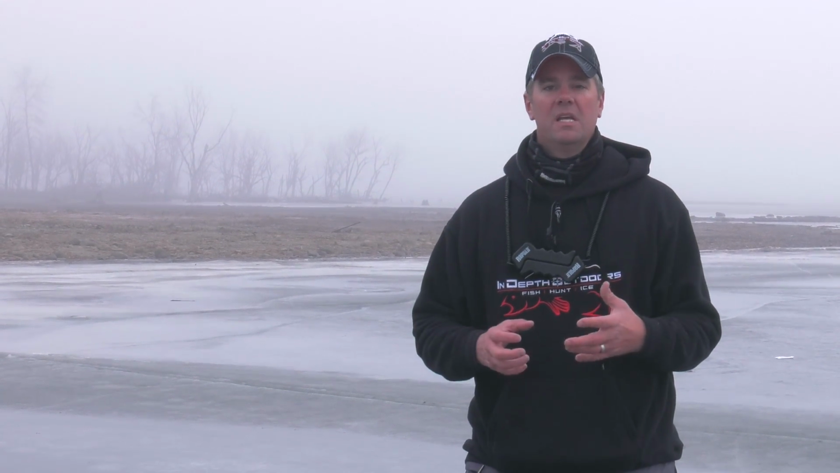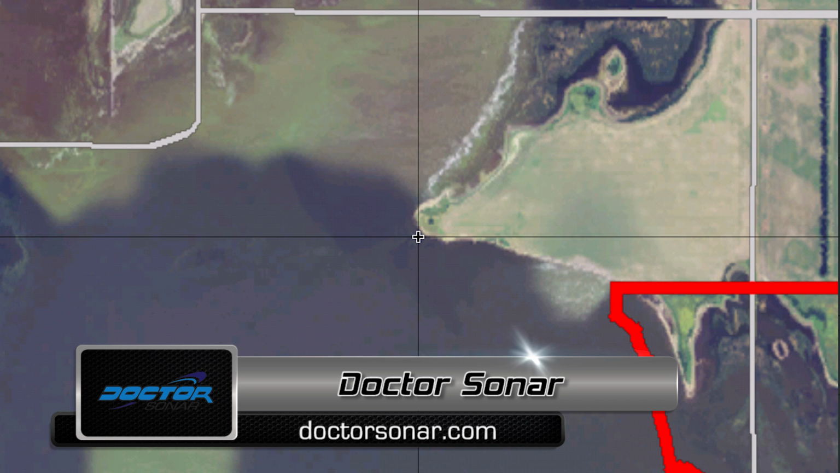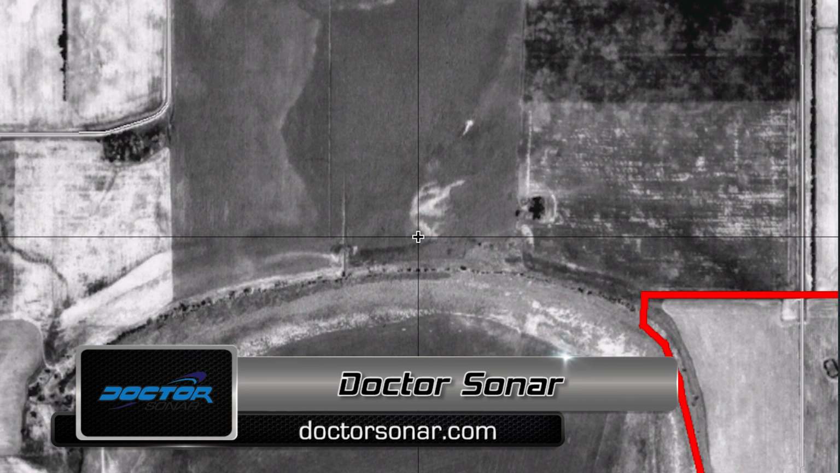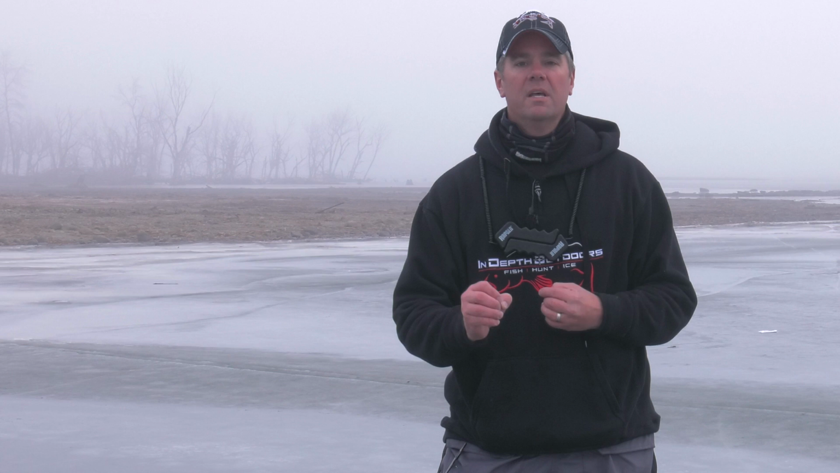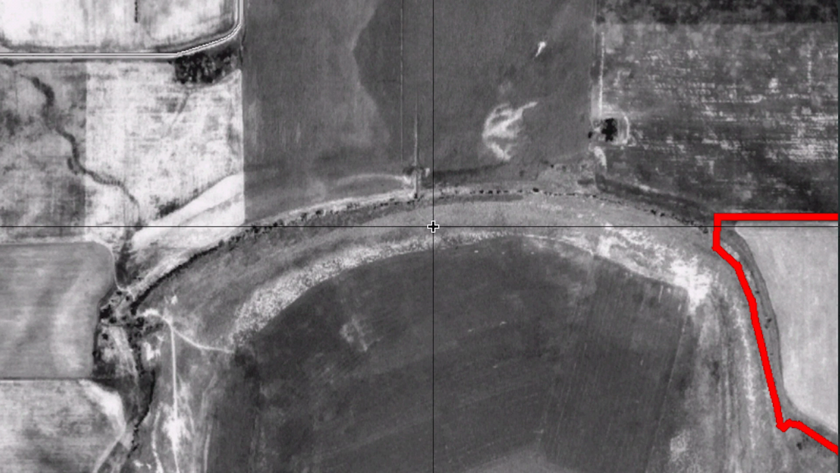And what we're going to use today is a mapping product called Dr. Sonar. What it provides is you can put it in modern electronics and it shows you satellite imagery of the lake back 10, 20, 30, 40 years ago. And that allows us to really hone in on the spots in the lake where the old lake shore exposed rock. And that's what these fish run on here on Lake Irvin.